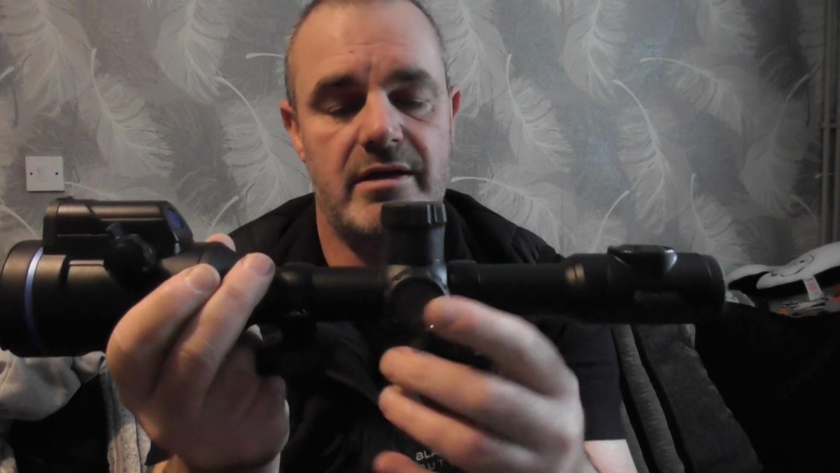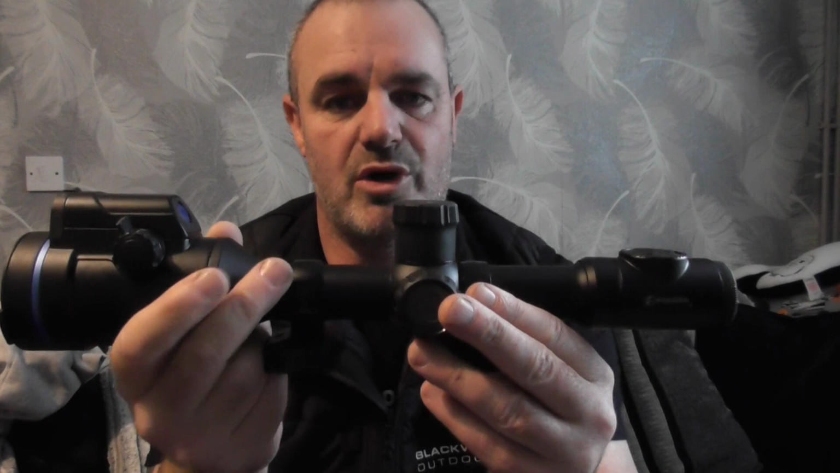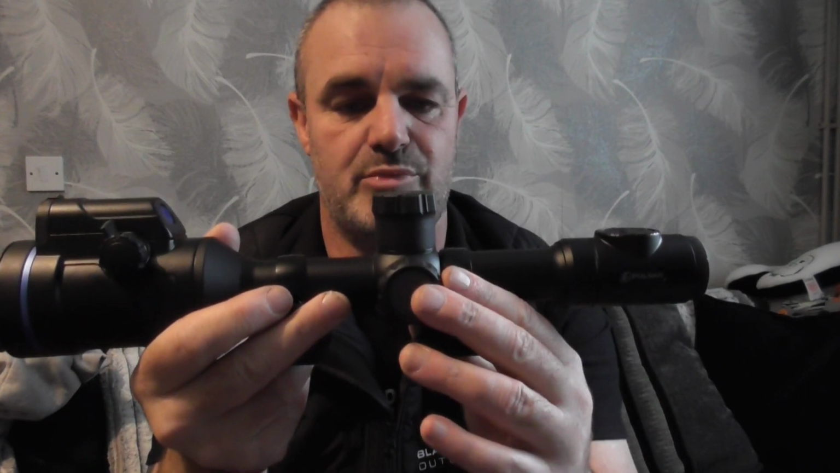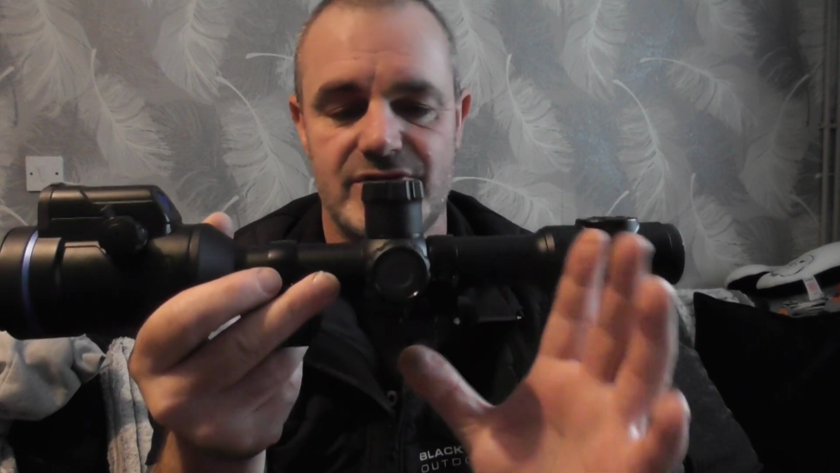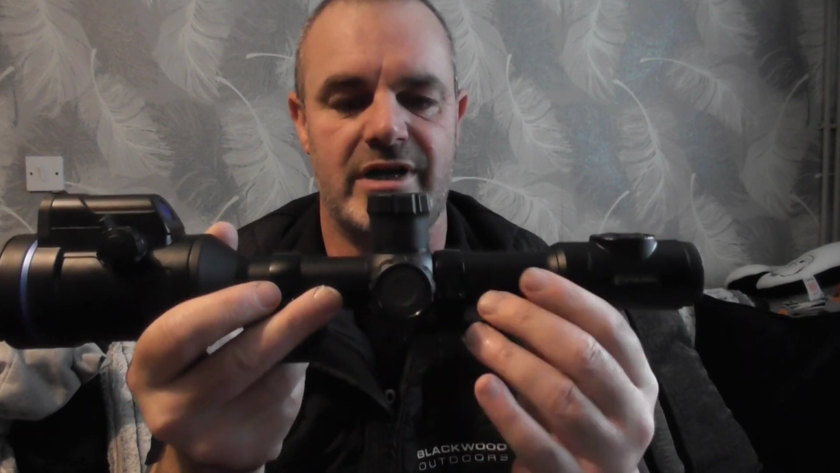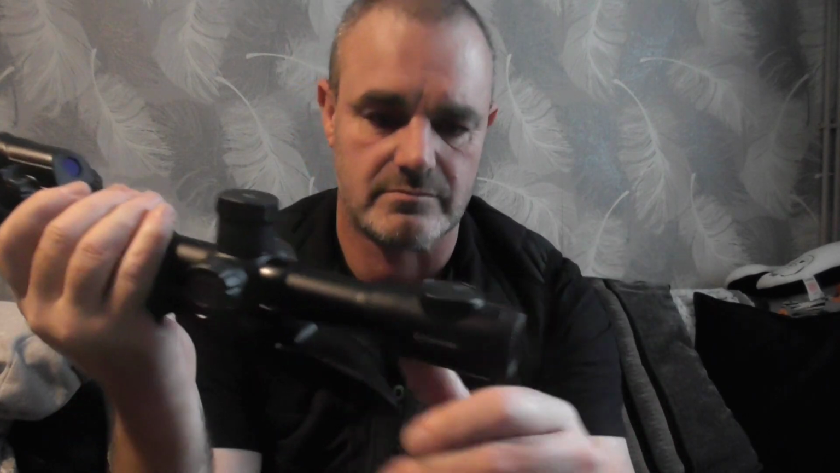Push and hold it and it enters the main menu. Now there is a lot on the main menu, everything from 10 reticle choices, which is absolutely brilliant. You've got your freeze frame option for when you do zero in it. You've got the Wi-Fi mode. There's just so much on there. It just seems to go like page after page really, but that's how to access the main menu system.